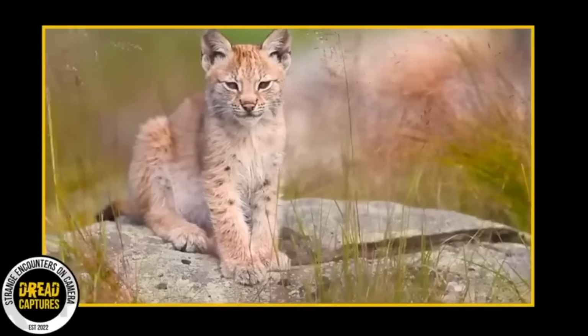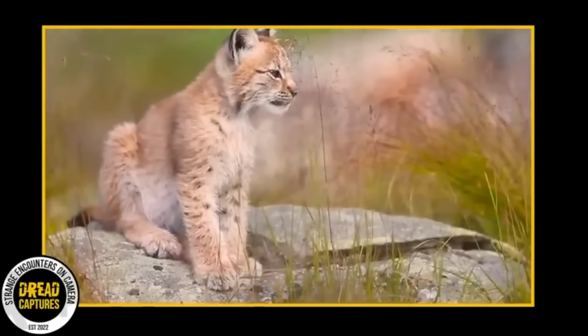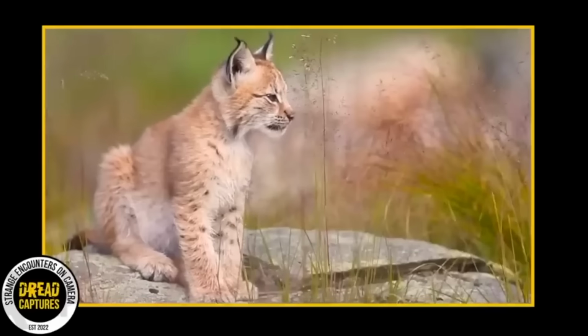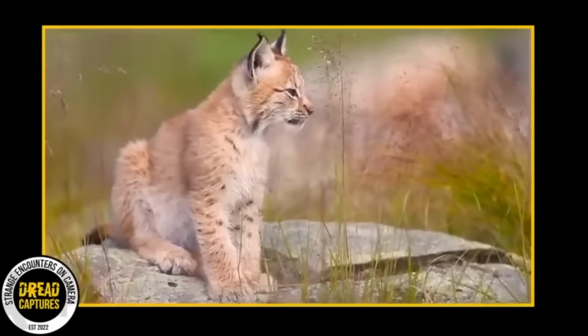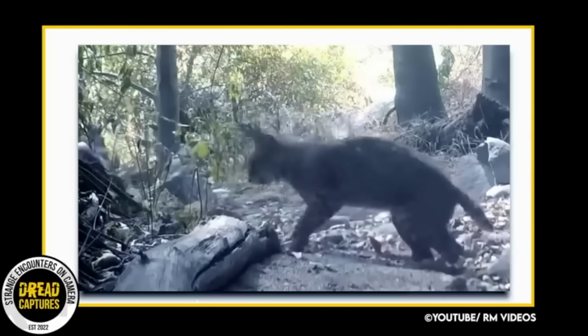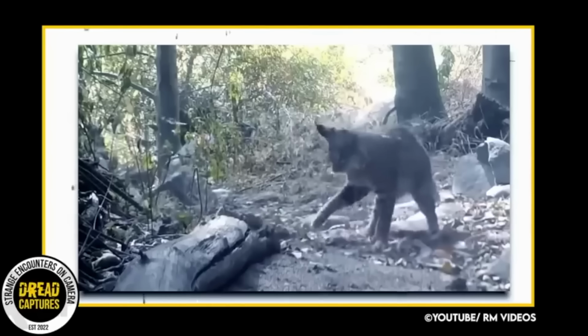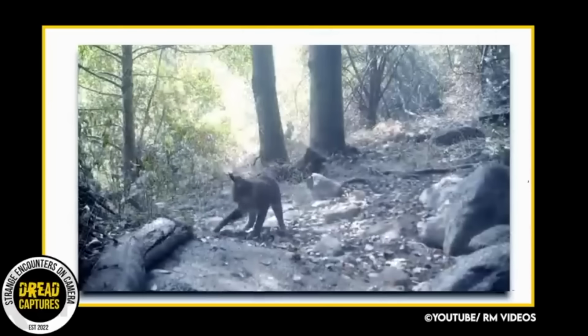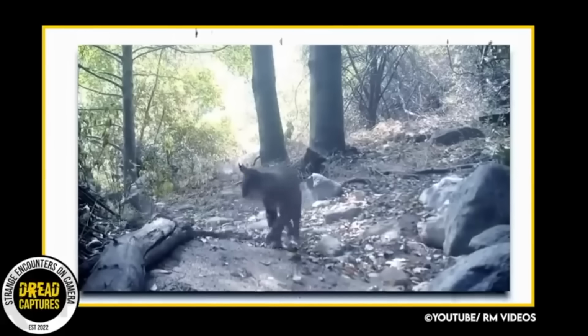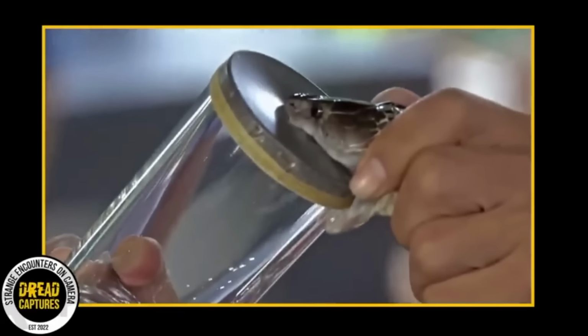Here we see a juvenile bobcat recently caught on camera playing with a venomous rattlesnake in the wilderness. The footage, taken in a remote location, shows the young bobcat approaching the snake, sniffing it and then playfully batting it with its paws. Despite the danger posed by the snake's venom, the bobcat seems fearless and continues to play with the snake.